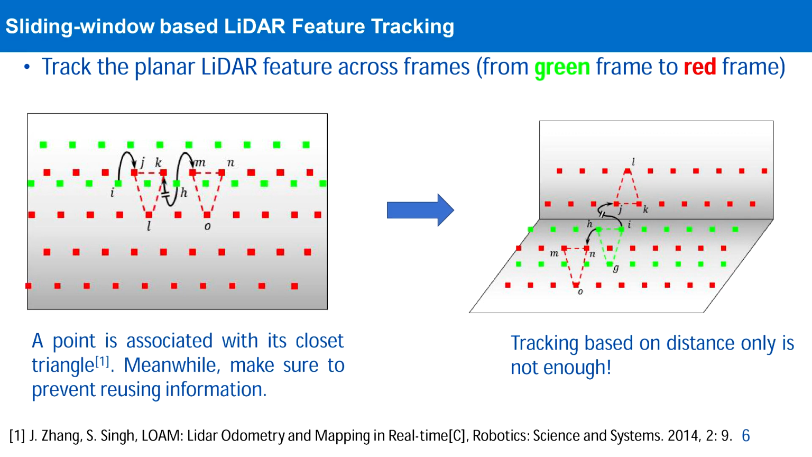The answer is no. For instance, a point I on the floor might be associated to its closest triangle GKL on the wall. However, it's definitely incorrect. Then how do we reject these outliers? Here we resort to the normal vectors. The associated triangles should have similar normal vectors because they are assumed to be sampled from the same plane.